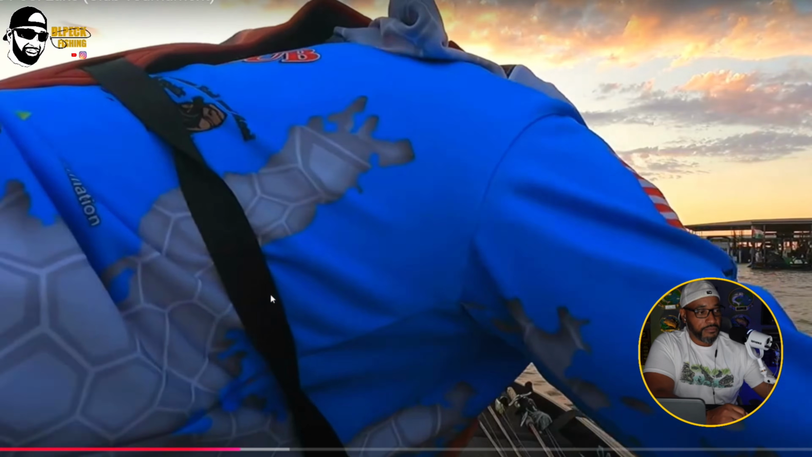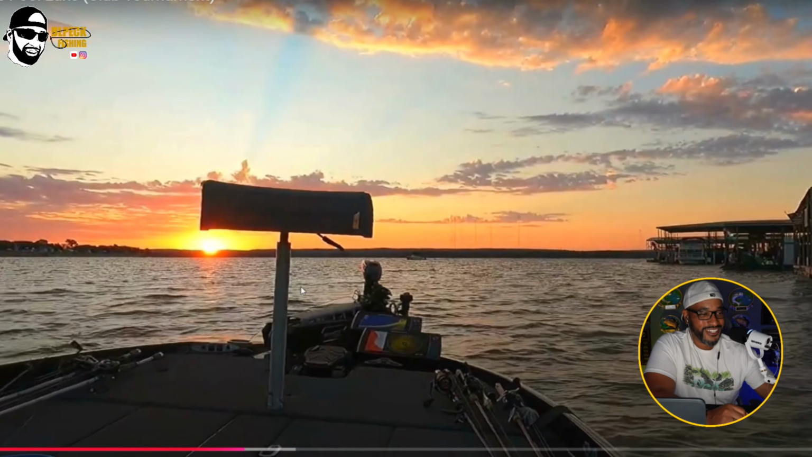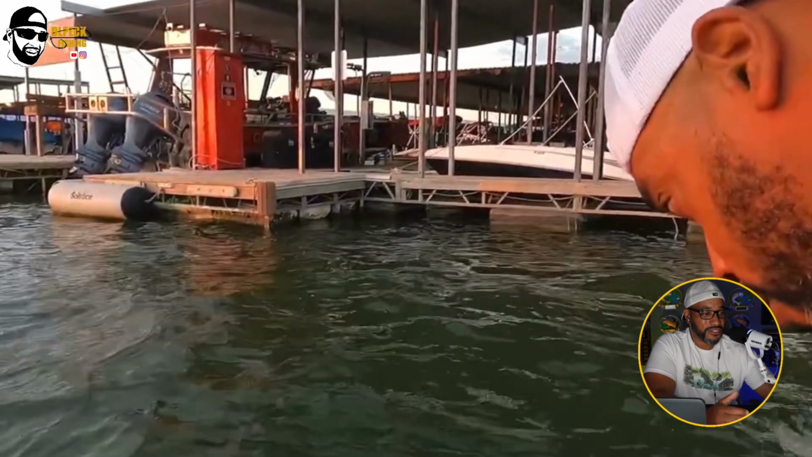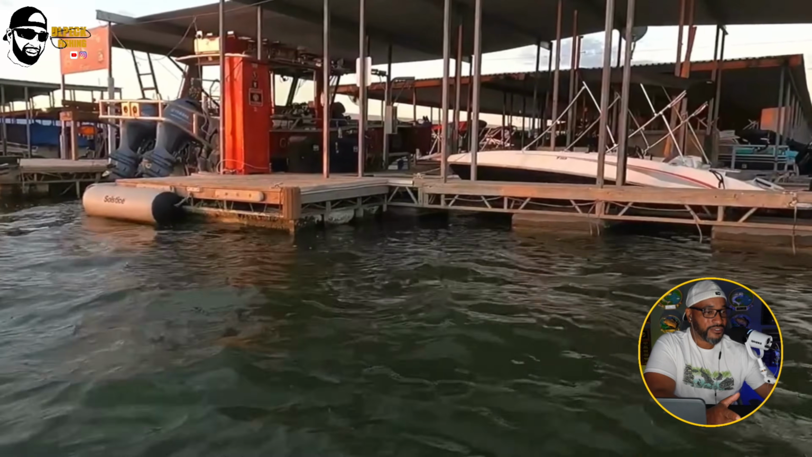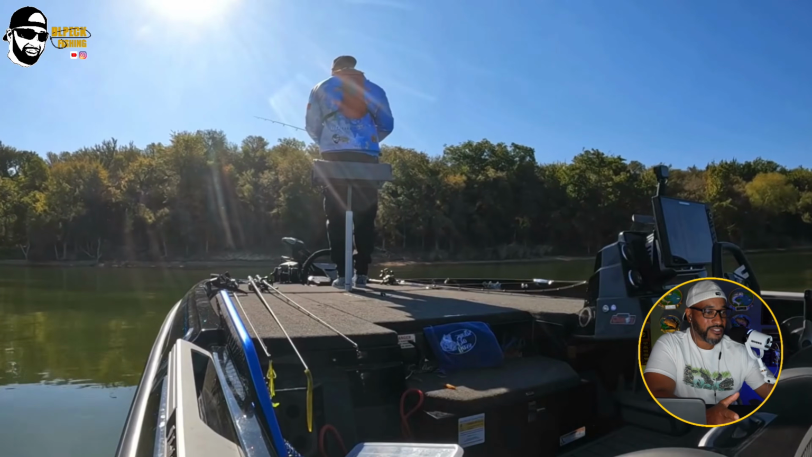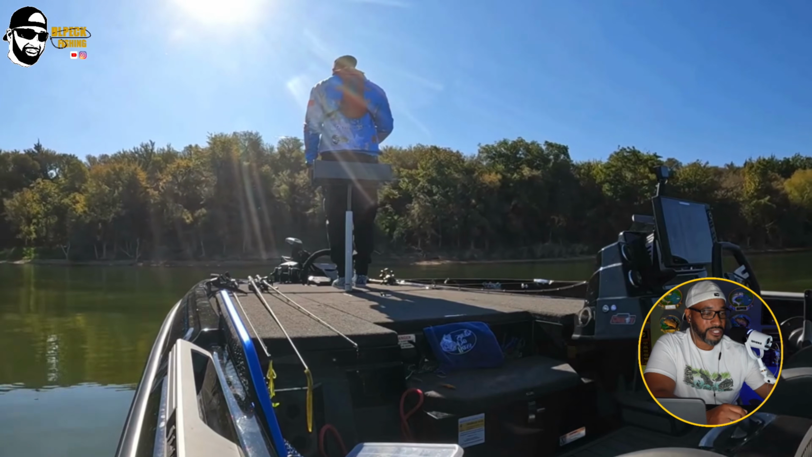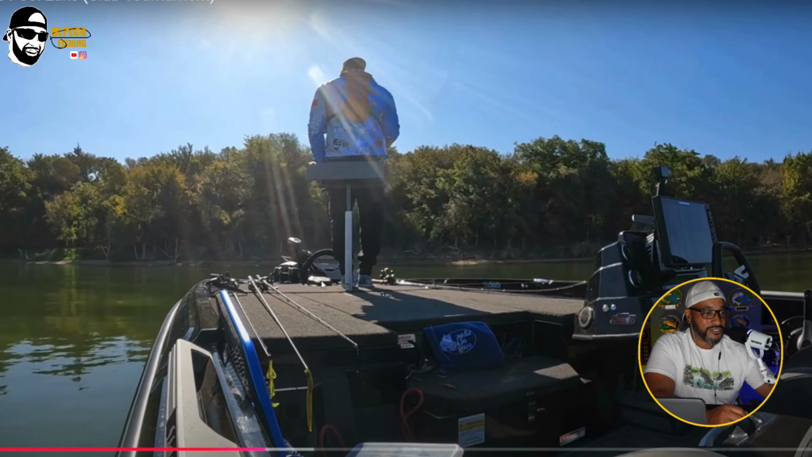As you see, I'm pulling that fish out and I threw him back in the water. That would have been, I think, my third keep. I would have had my limit of 5 in 30 minutes of this tournament. There goes the fish right there. I was just catching them like crazy. I'm not showing all of it, but it is what it is.